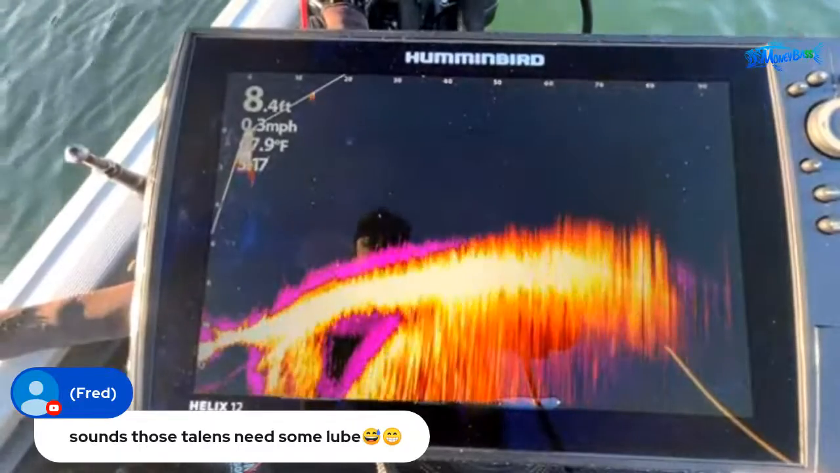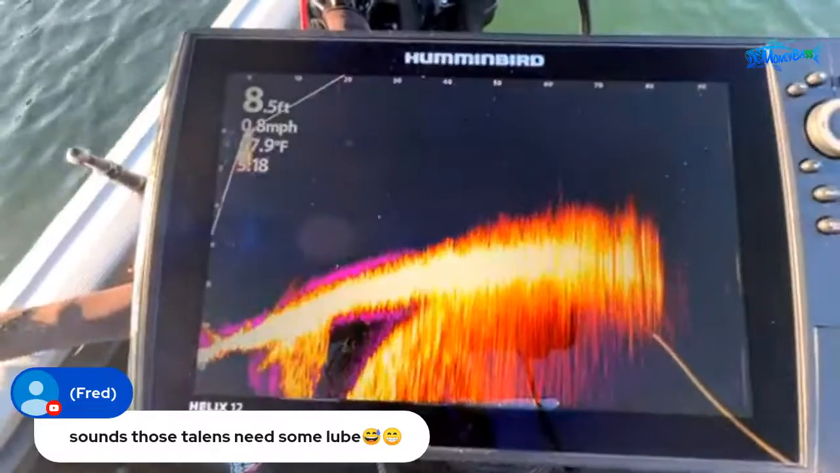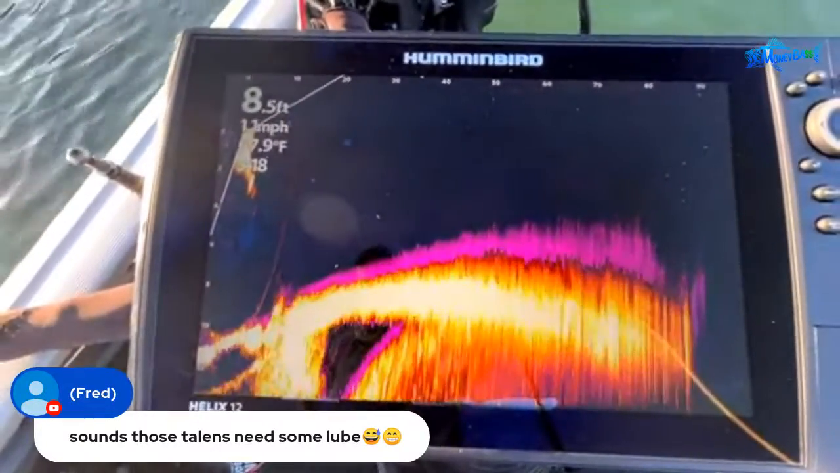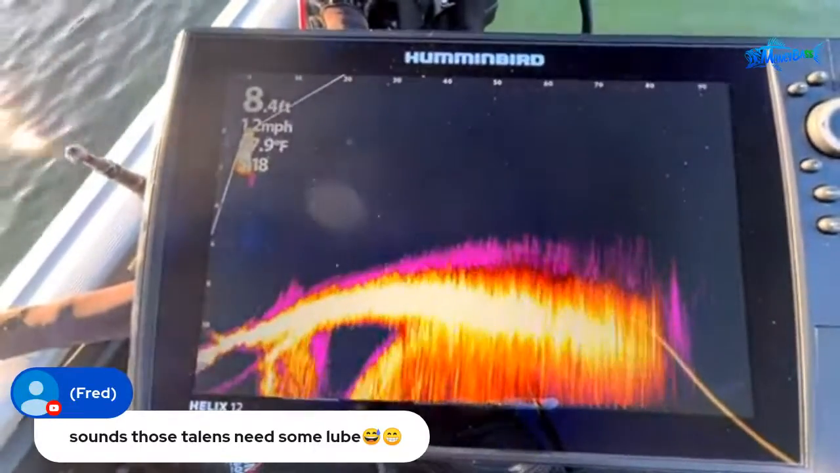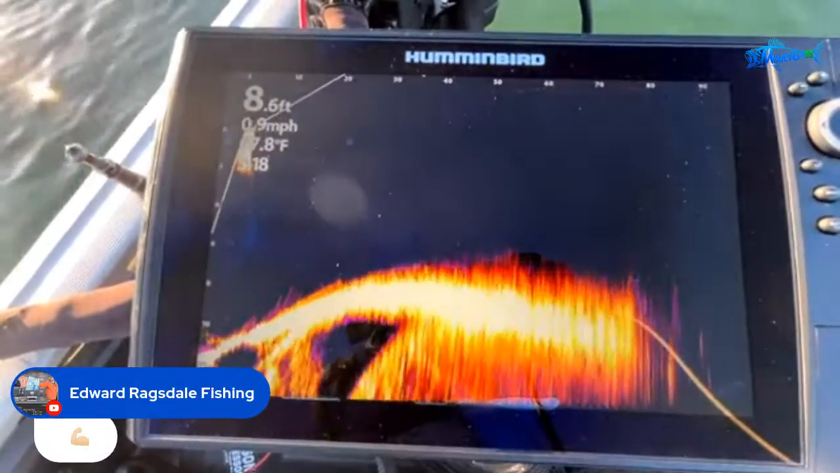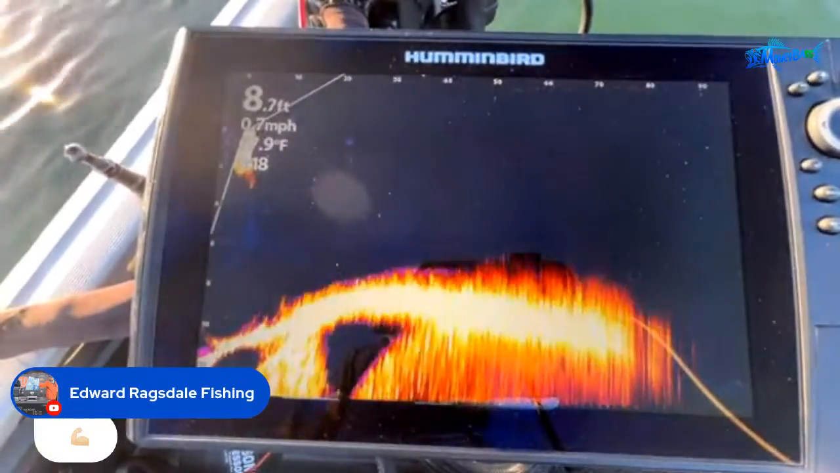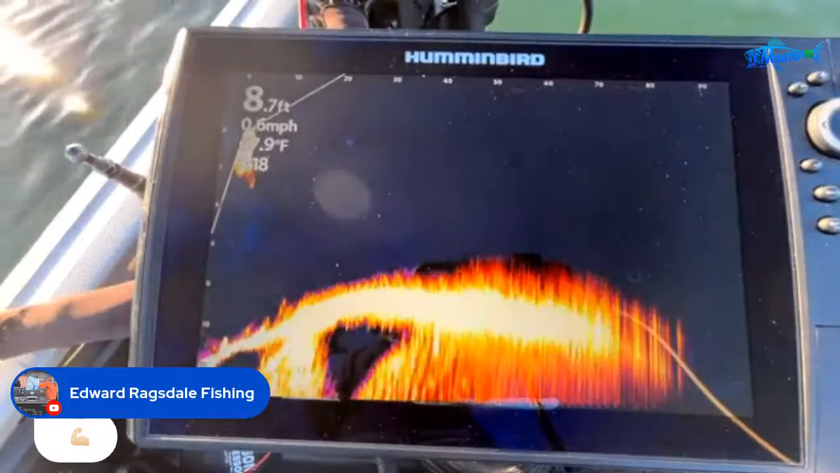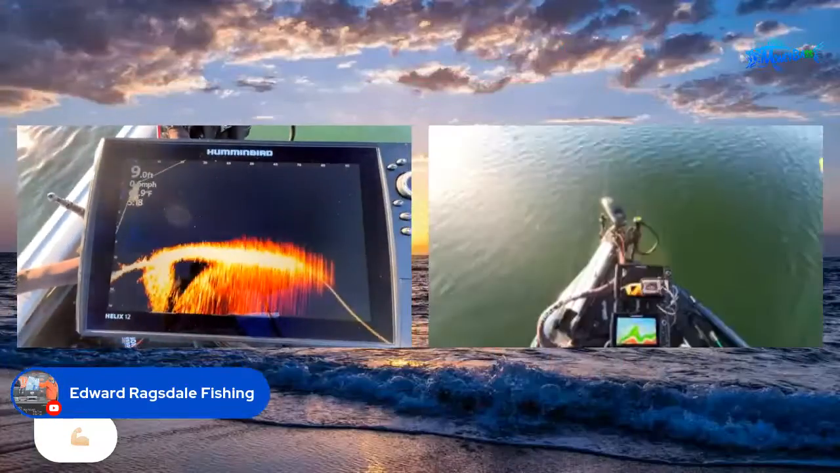All right, so all I'm doing now, guys, is just kind of moving around, trying to see where some cover and some fish are right now. So we're just scanning. That purple haze that you see, again, that is the shout out to Edward Ragsdale Fishing checking in. All right, so that purple haze that you see as I'm moving the transducer back and forth. And real quick, I know there's some people who don't really know about my setup, so let me just show you something real quick. Add to stage.